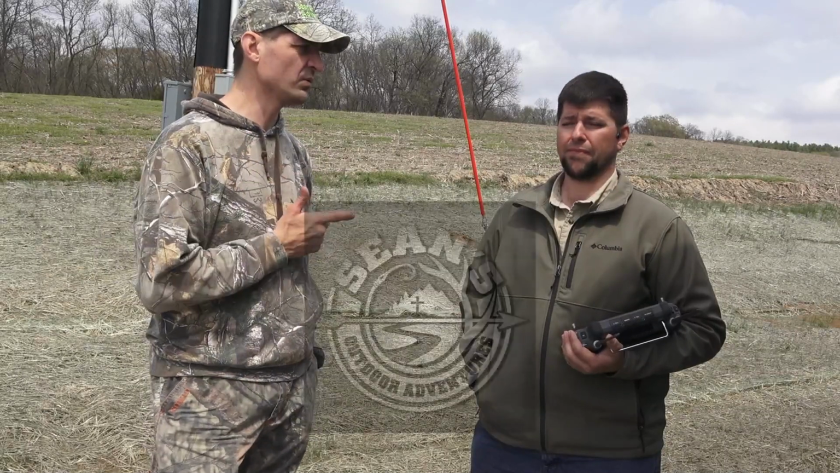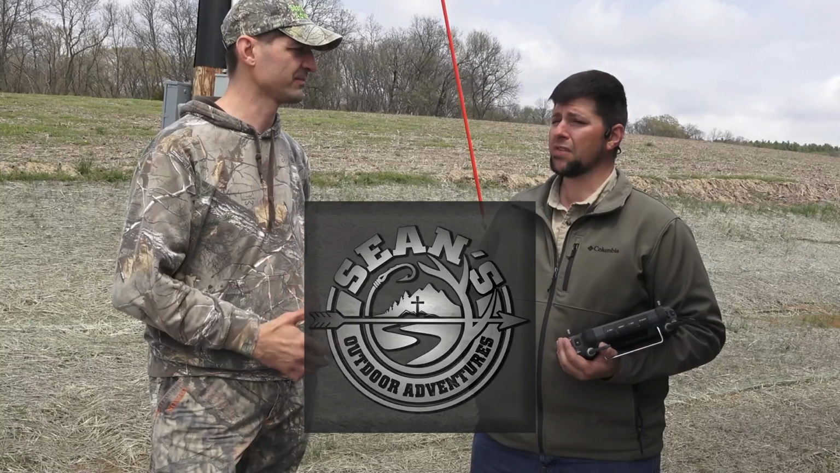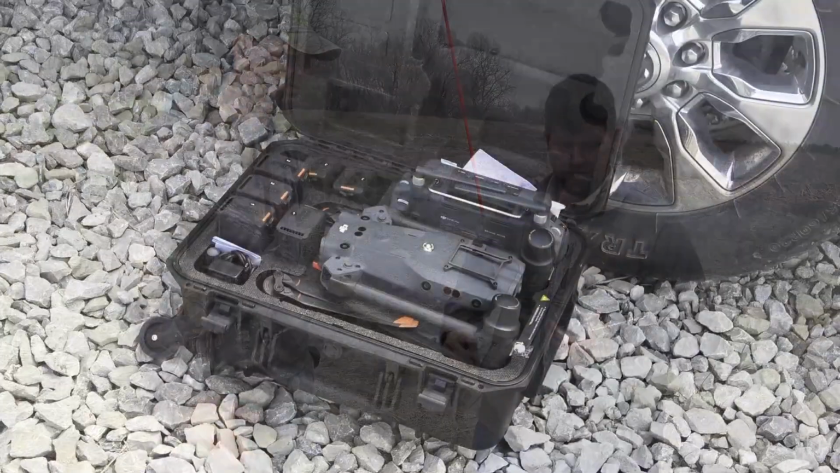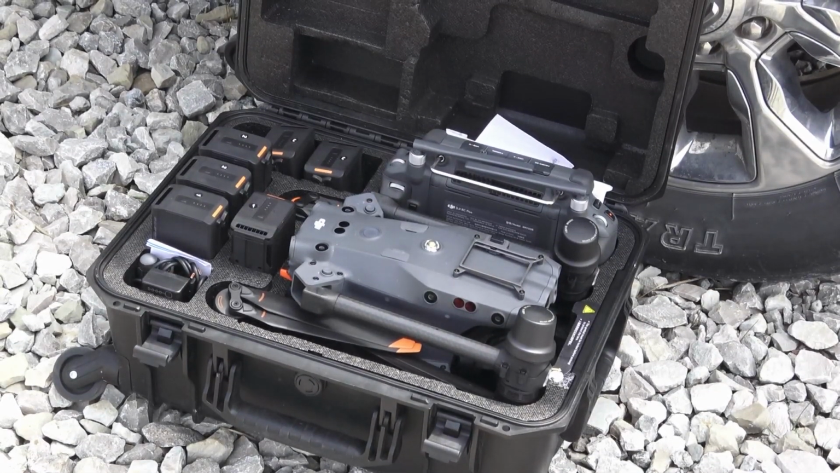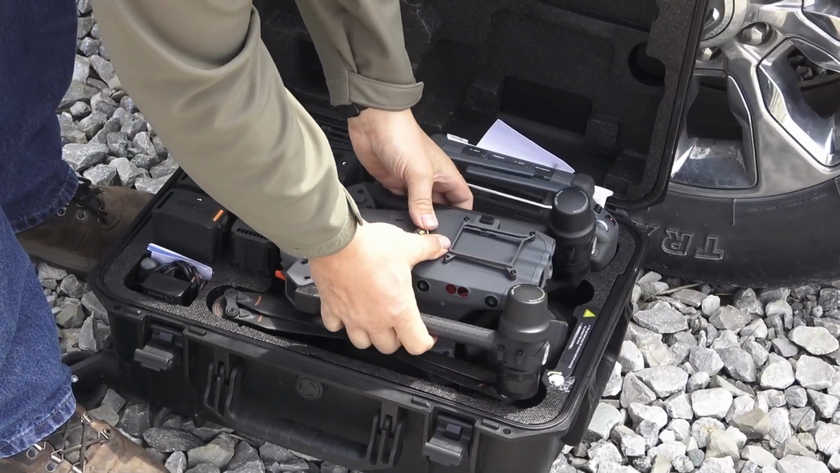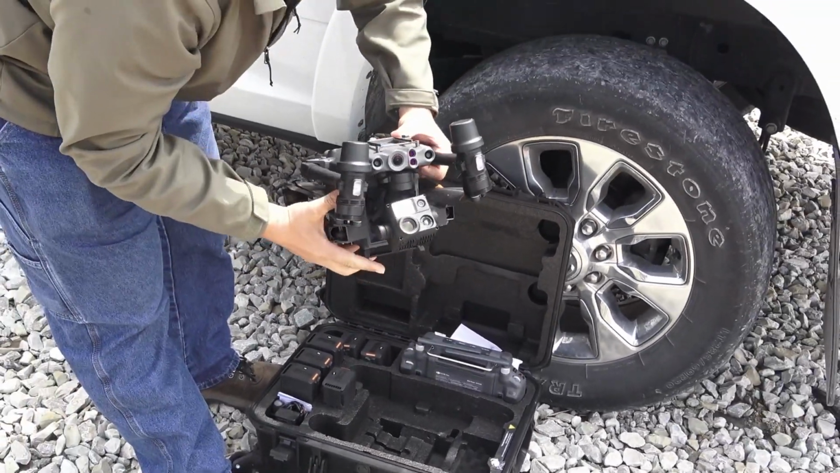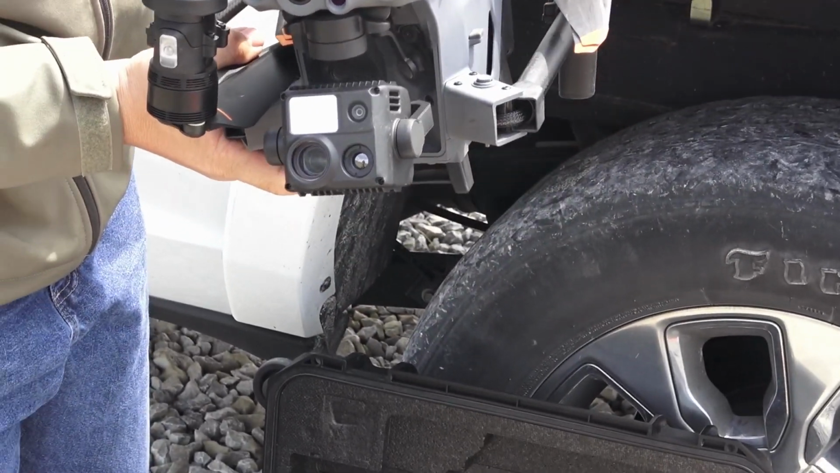All right, I am with Dan Weaver, and Dan, talk to us about what we're going to do with a drone today. Right on. So it's actually a military grade thermal drone that we use for herd analysis, doing herd counts. We can see exactly how many deer are on the property, how many bucks, how many does. In fact, we can see if it's a button buck or a shed buck.